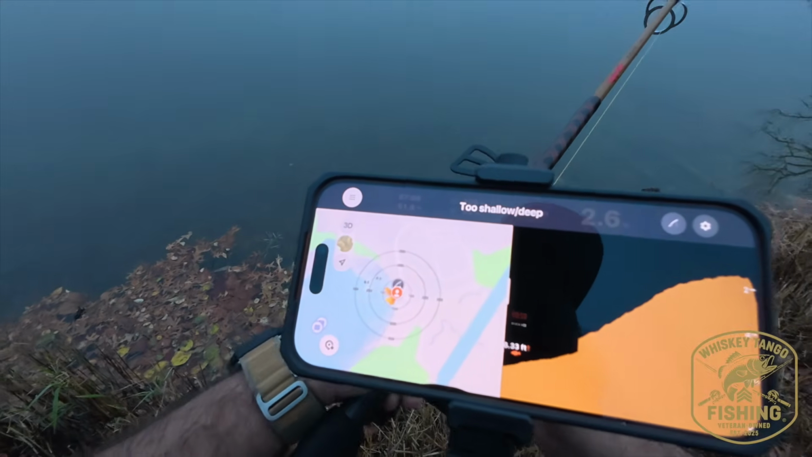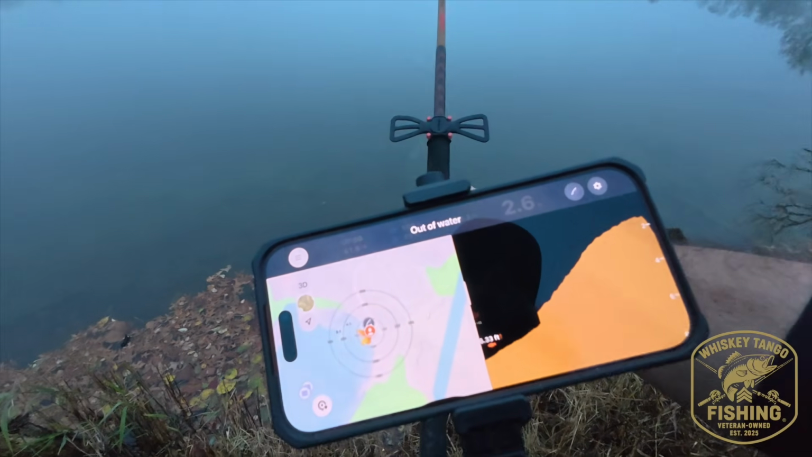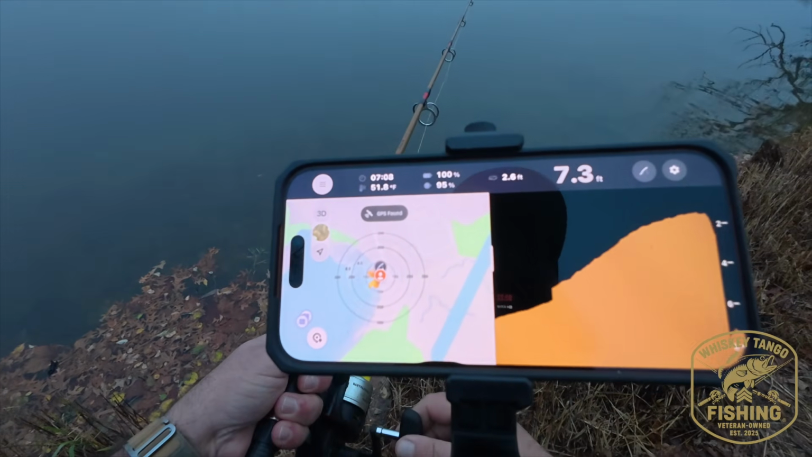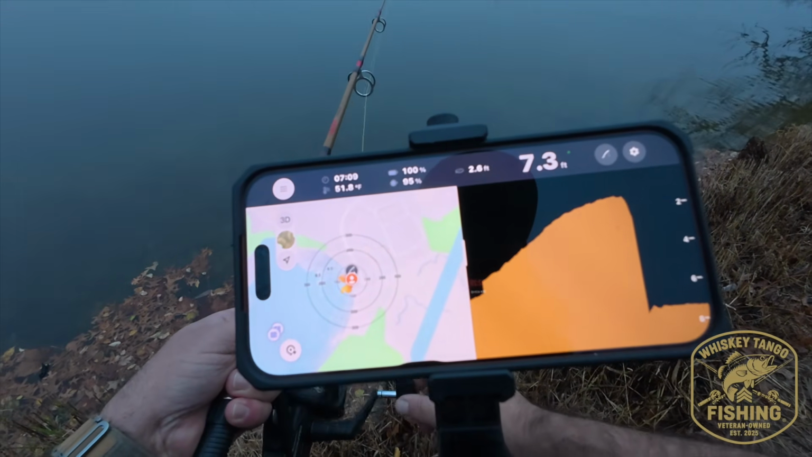We're going to go over here where I have my other trout line set. That's further. Now there it's only about 7.3 feet of water.